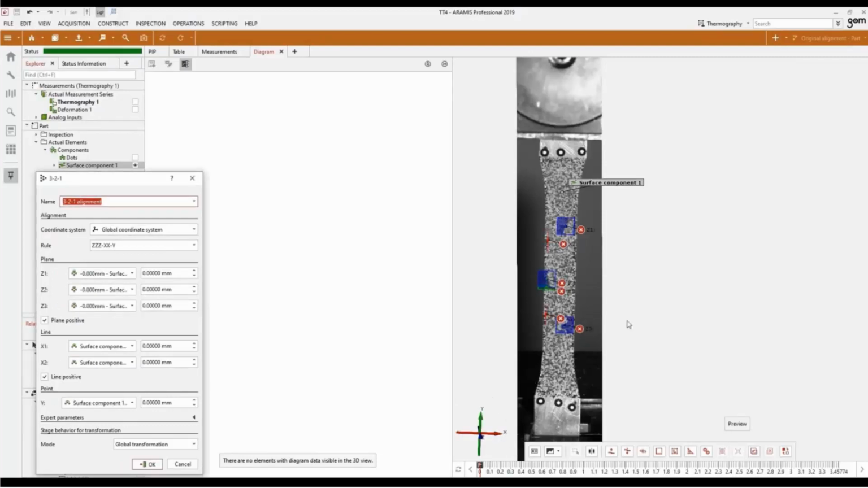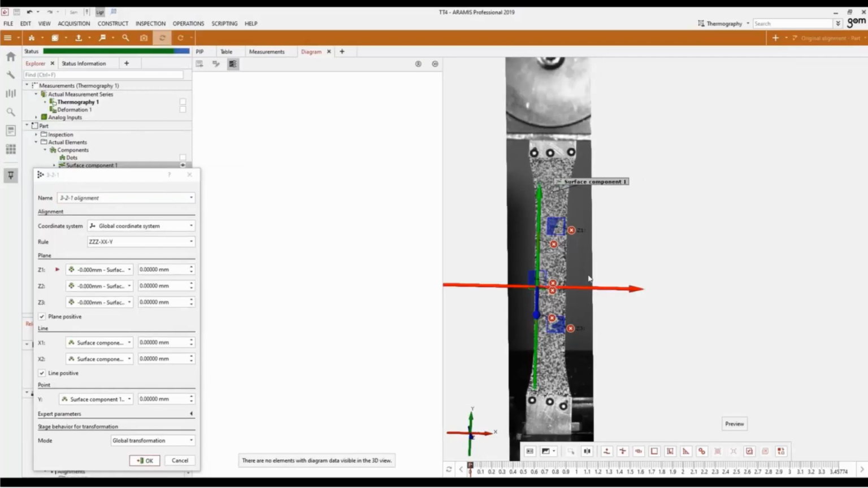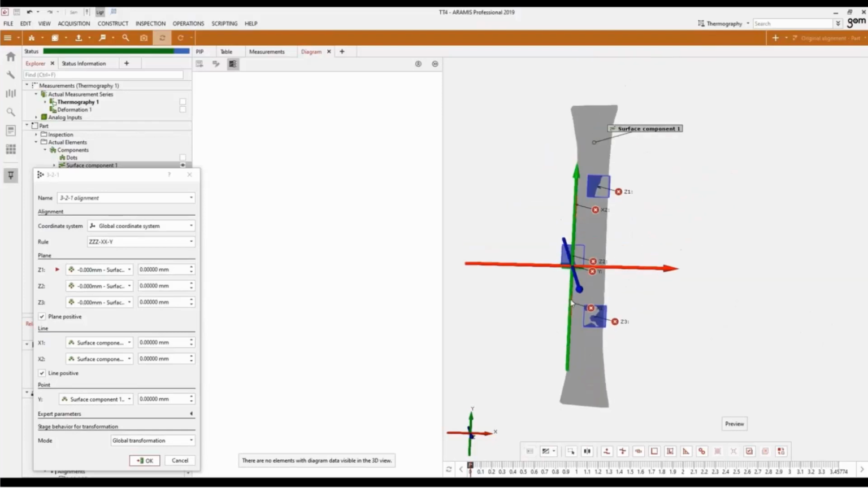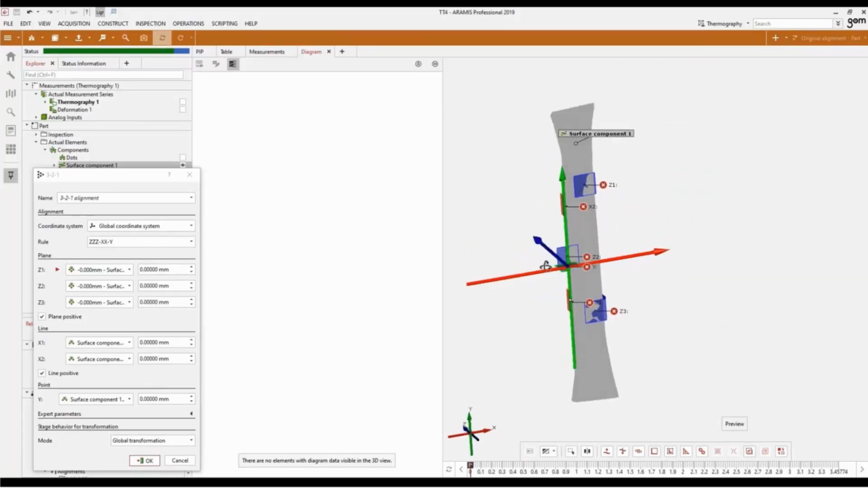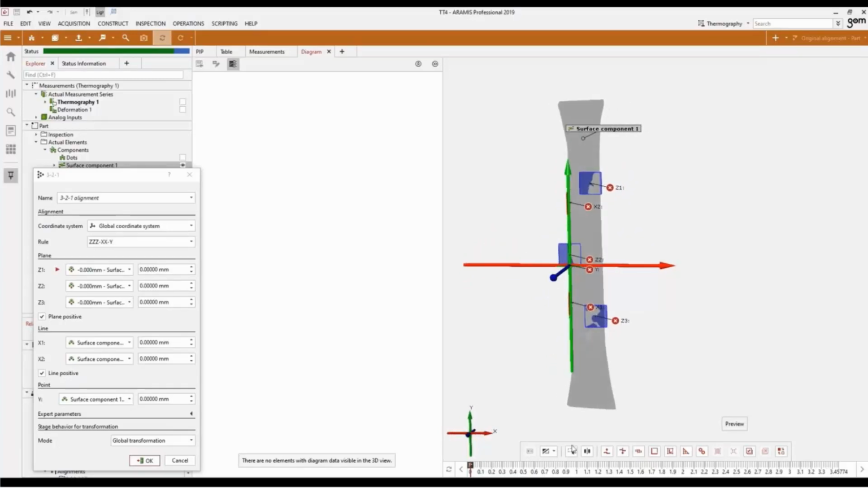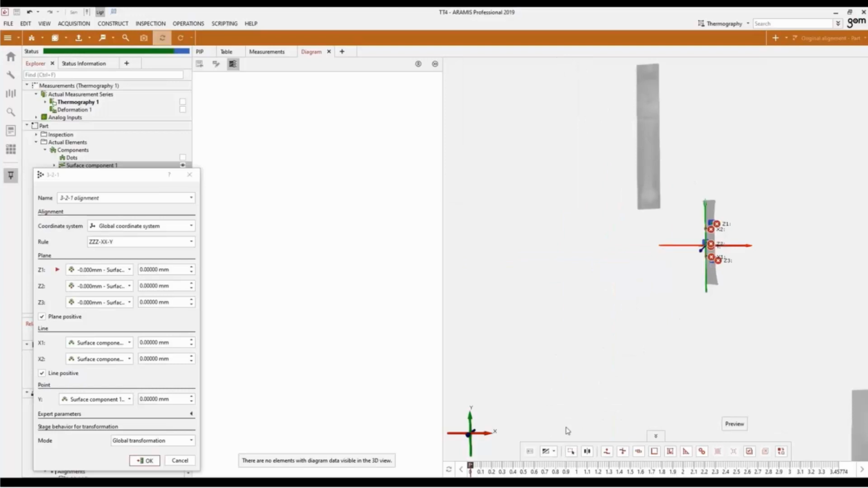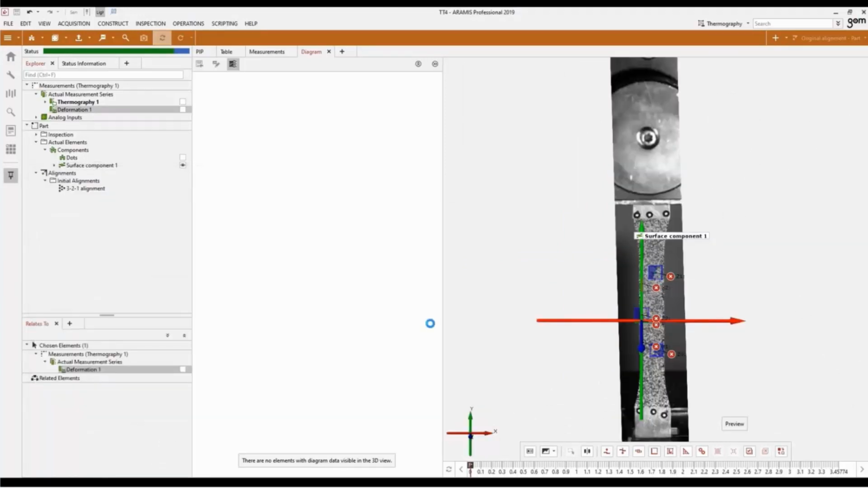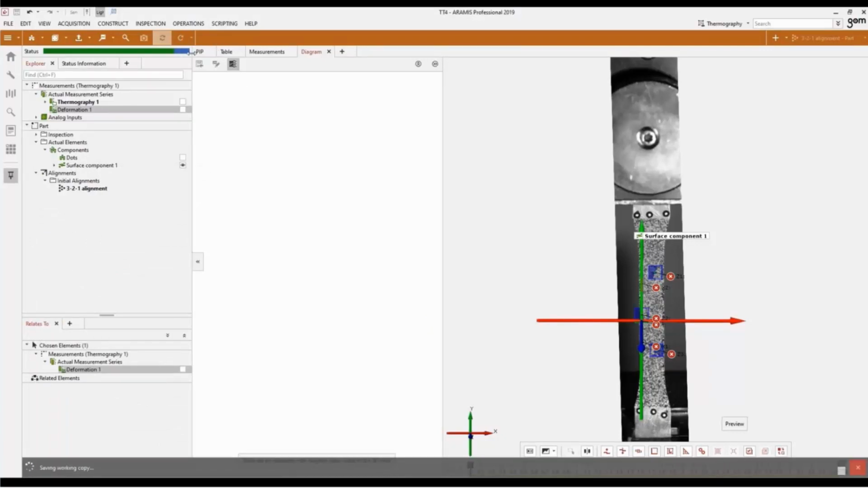I'll go ahead and turn on the overlay, and you can see that global coordinate system overlaid on top of my surface mesh with the z-axis normal to the surface. My y direction, which is the green vector, is now axial. So with this, I can now do an appropriate directional strain check on top of the surface.